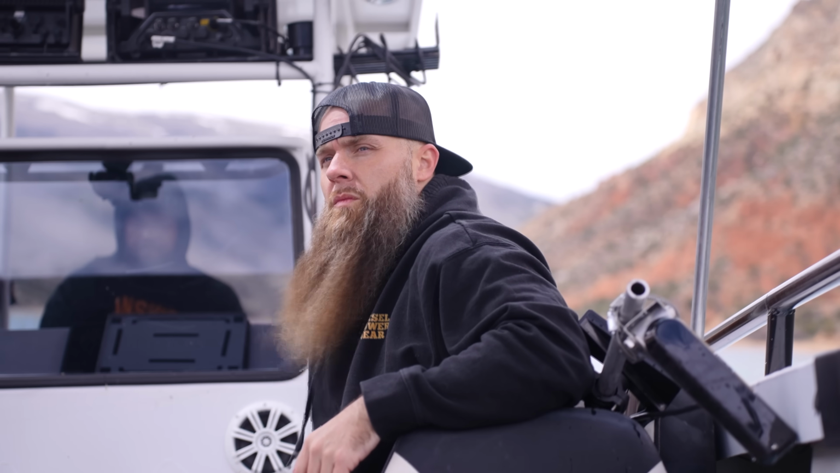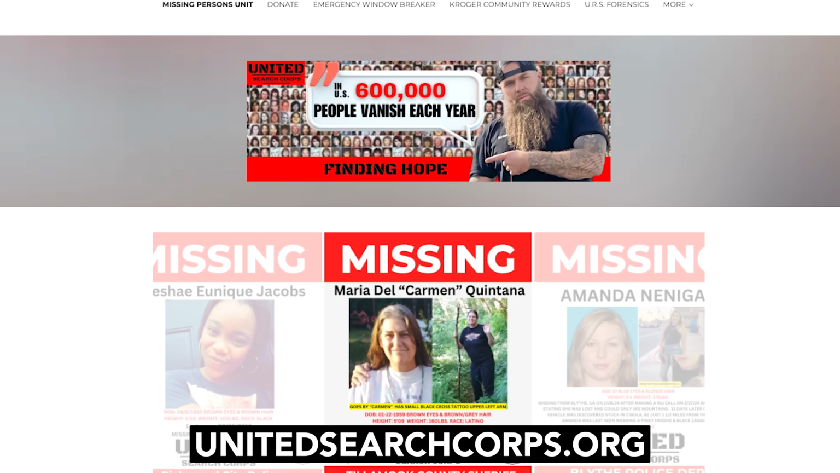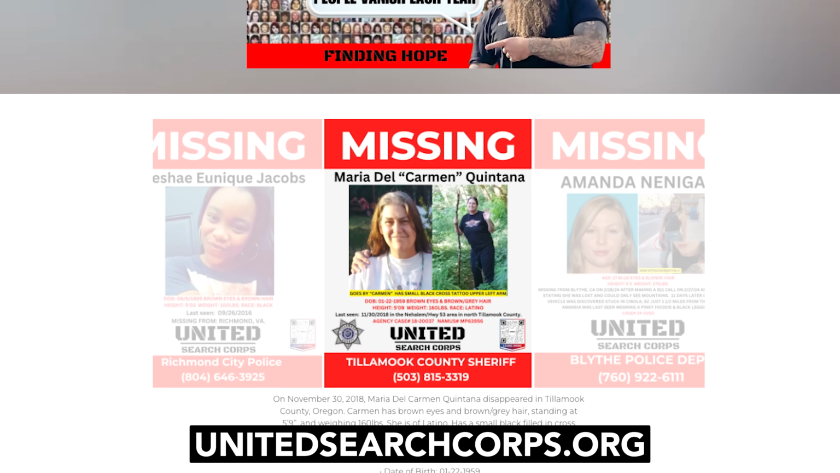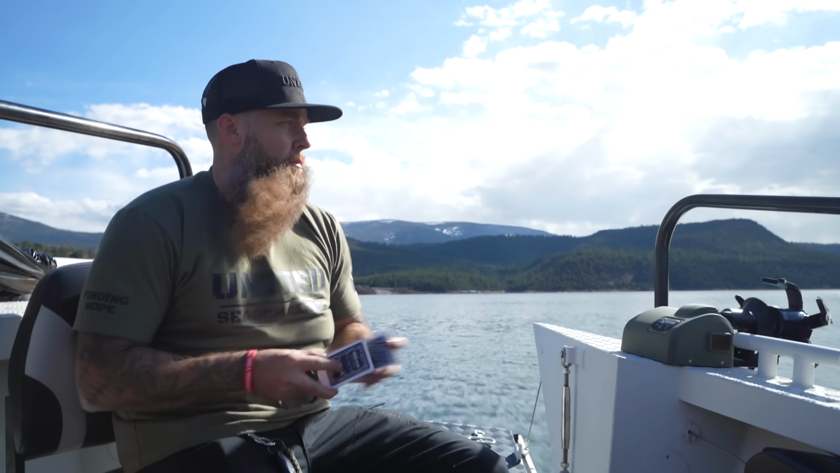We're here with our good friend and one of the best, in fact, probably in my opinion, the best in the business, Mr. Doug Bishop with United Search Corps. Doug is a good friend of ours, and anytime he has a lead on a water search, we're usually the first person he calls, especially if it's here in the Utah area. So last night we sat down with the family.